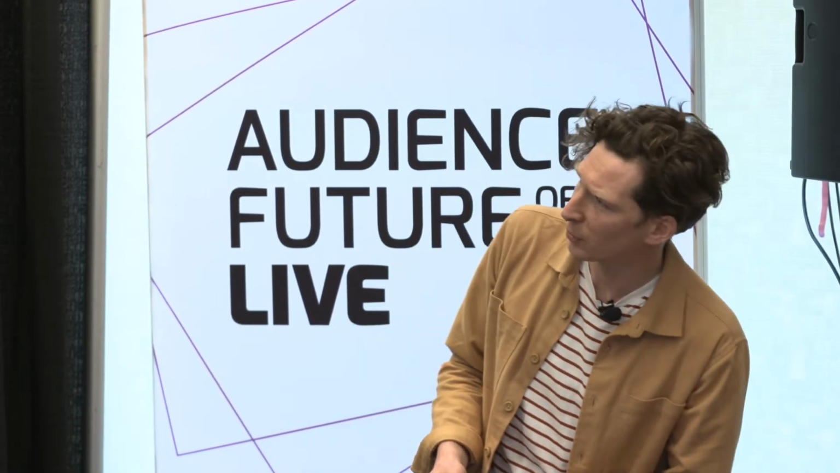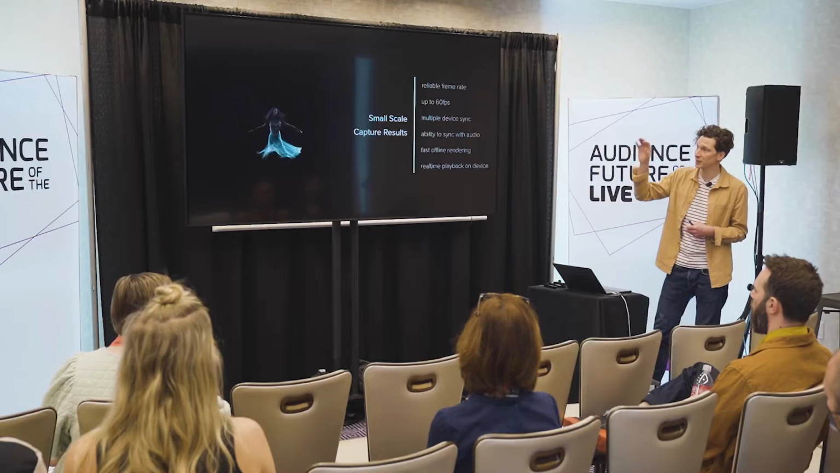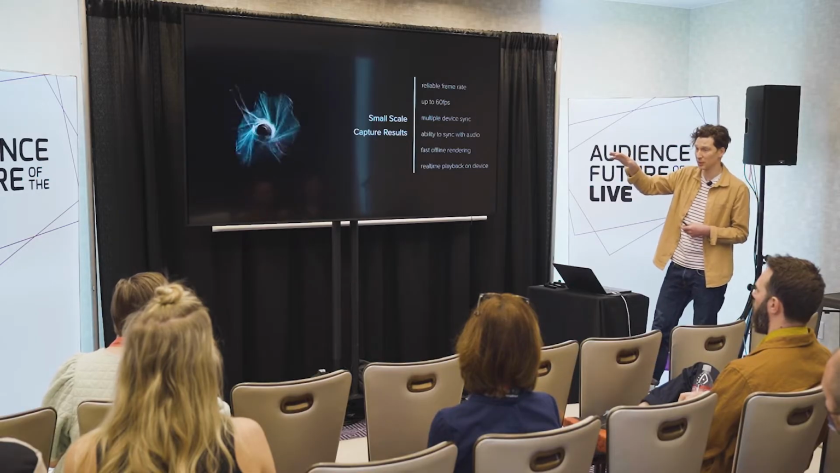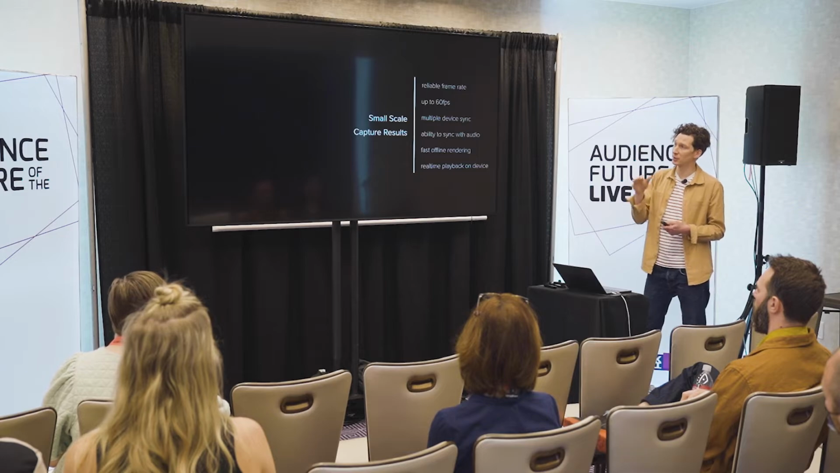Just gonna get that film playing again there. There we go. What we've been able to do by the end of the FRAMERATE project is sync essentially as many sensors as we can get our hands on simultaneously. You're seeing 7 sensors here capture this dancer at the same time. That is delivered to us in a robust frame rate, sometimes up to 60 frames a second. So that's data that we can really robustly work with. We can sync audio to it. We can take it into a kind of high pressure production environment. And we've done that